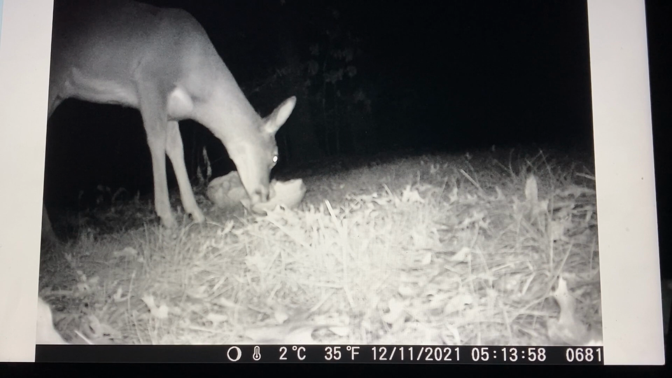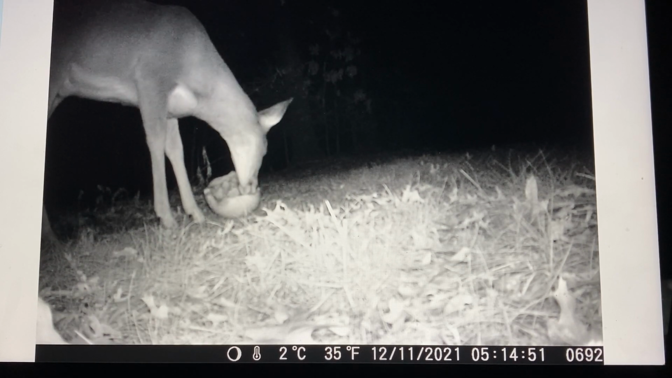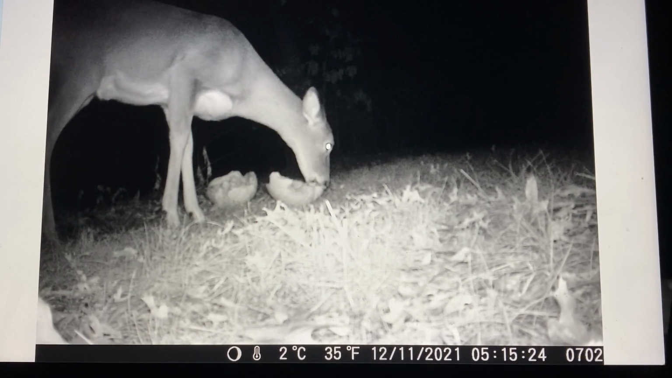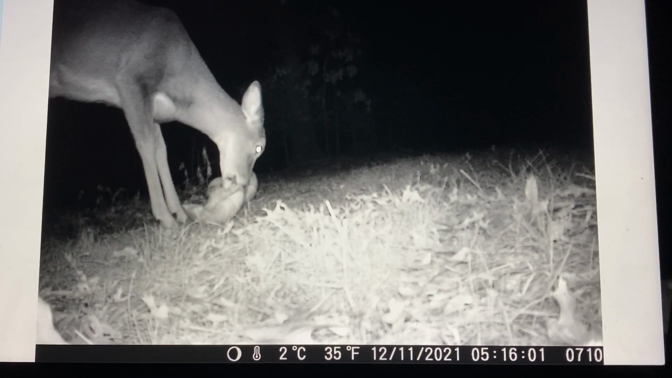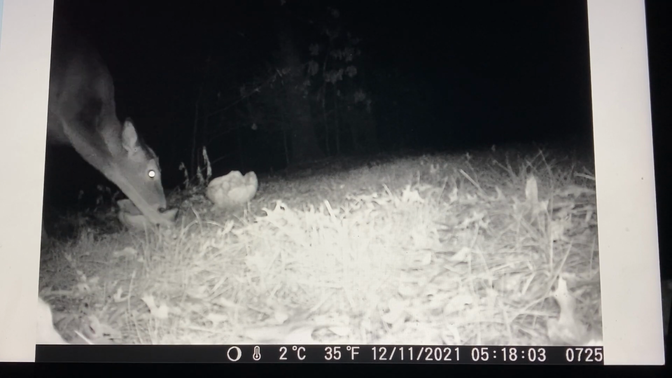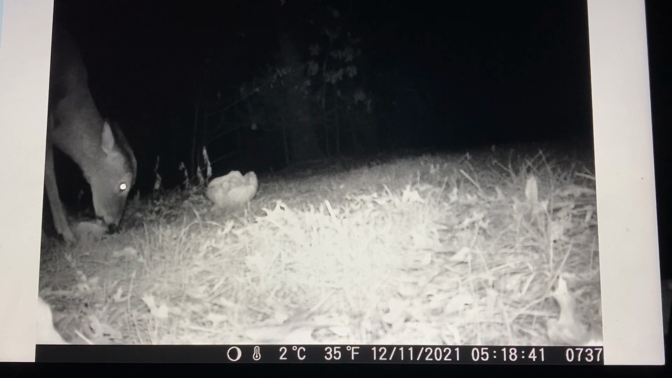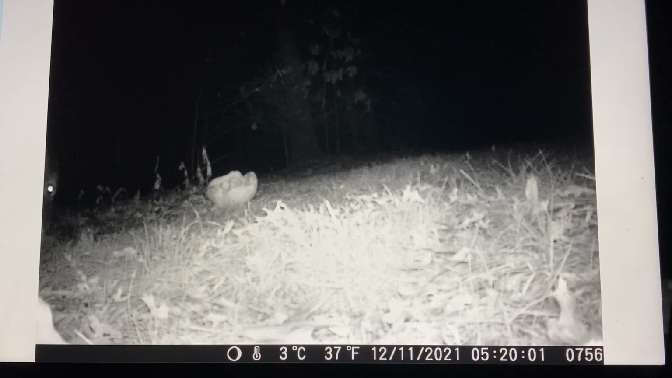Just being there, staying chill, relaxing, eating. Early breakfast. He's loving that pumpkin. Just loving it. He heard something. Still just devouring the pumpkin. He's dragging it off. Gonna go do something with it.